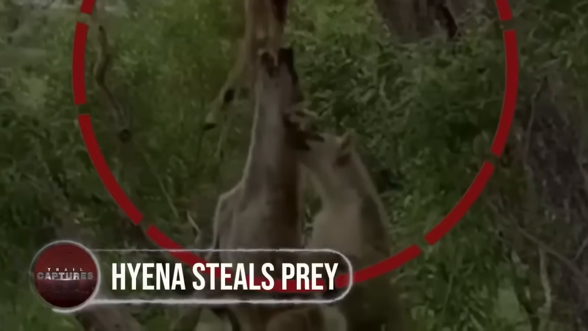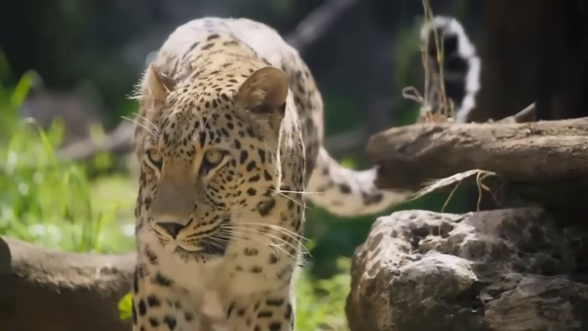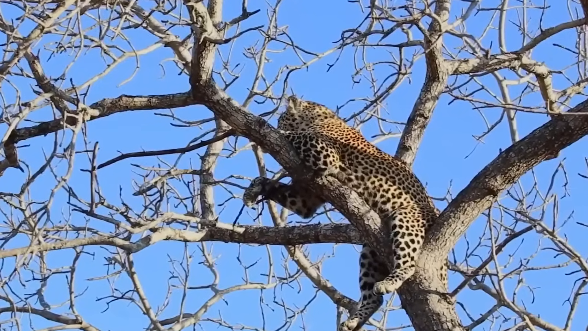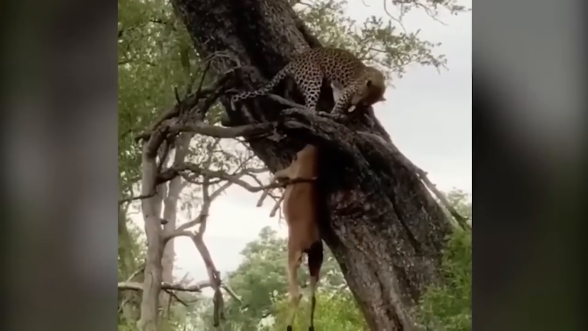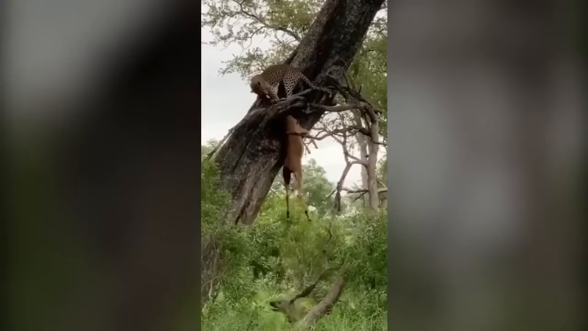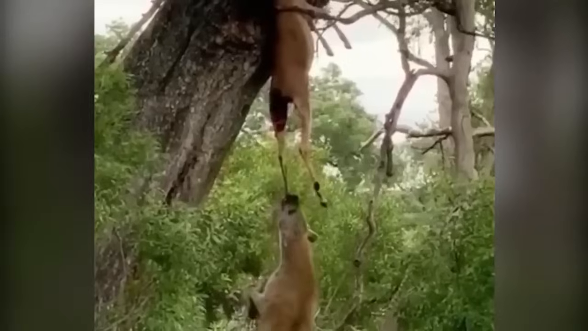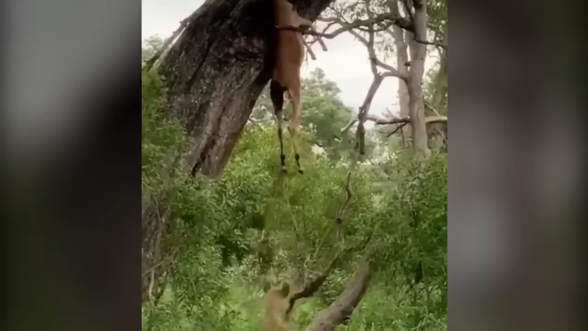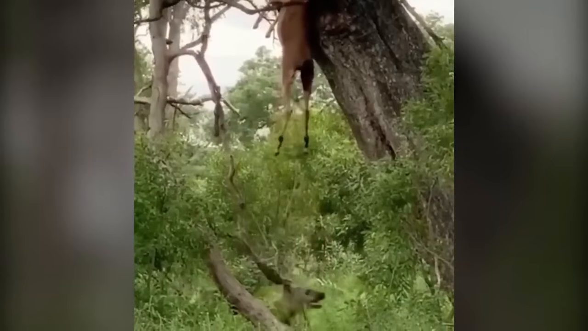Hyena steals prey. Leopards are famous for carrying prey way heavier than their own weight, and are often seen dragging their recent kill up onto trees, doing this to avoid any chances of their meal being scavenged by other wild animals. But this technique does not seem to work with the hyenas. Spotting the limbs of the dead deer hanging from the fork of the tree, and jumping higher to catch it, the hyena was struggling hard to get a hold of the prey. That would be enough to feed its hungry cubs.